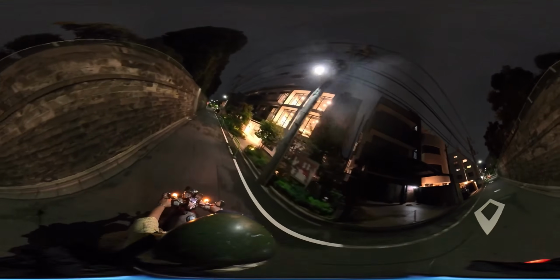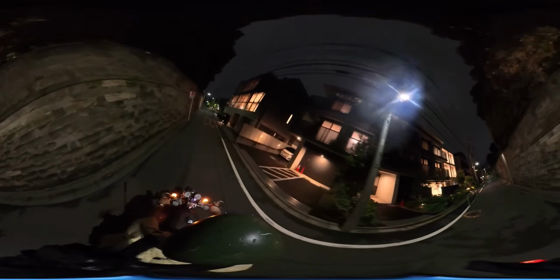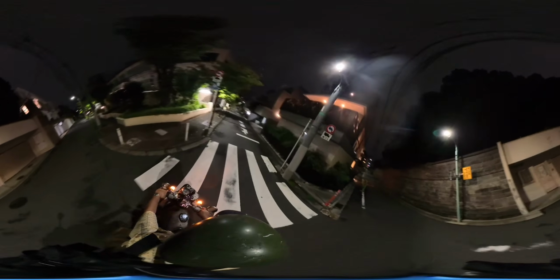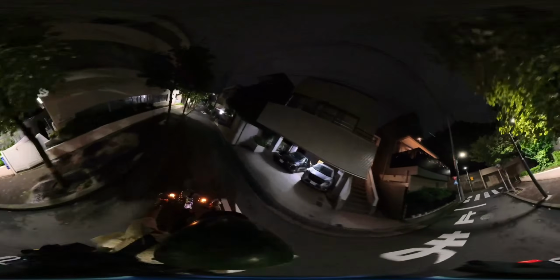Sometimes there'll be flats inside a mansion, like they call these mansions, like condominiums or townhouses, and some of the smaller embassies will be in some of these. Let's go this way. I have no idea where we are.